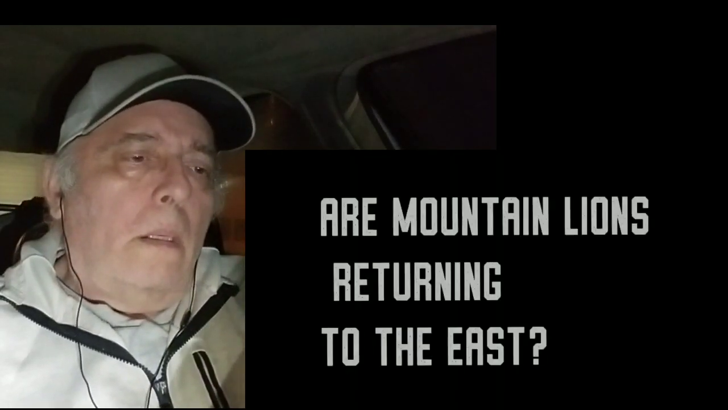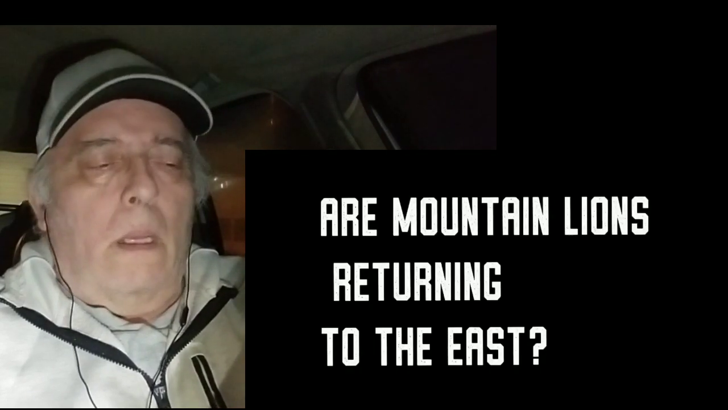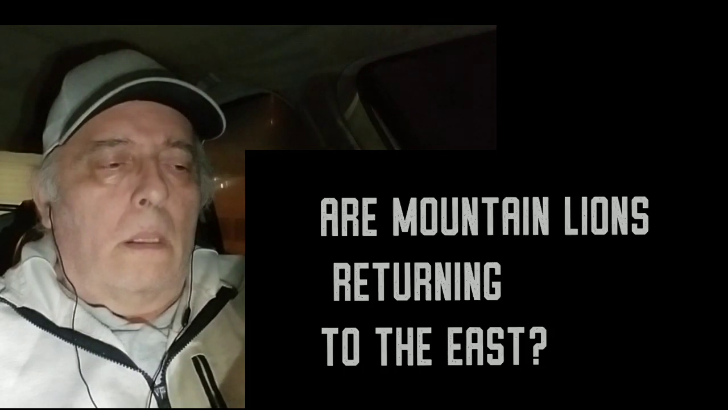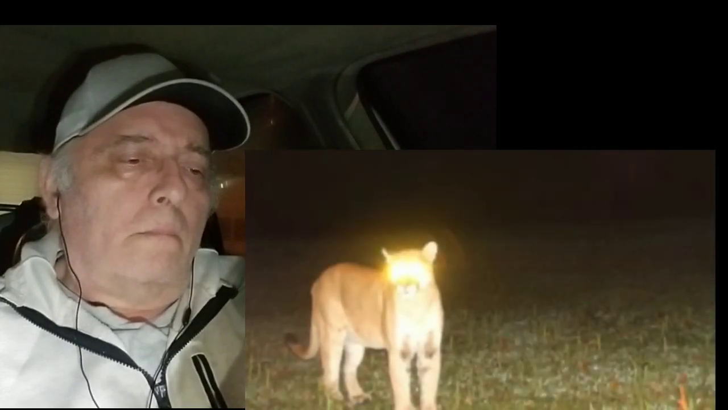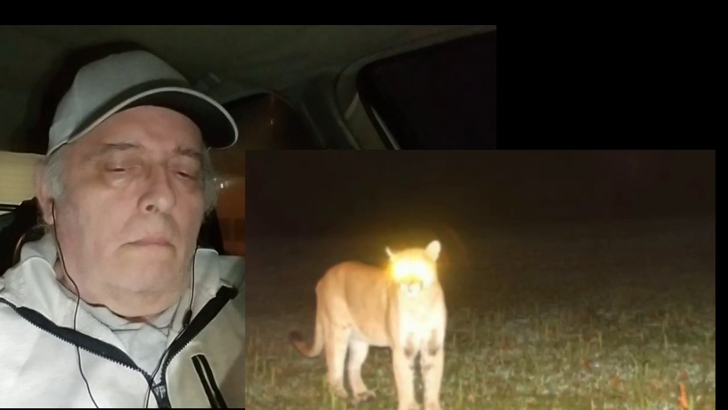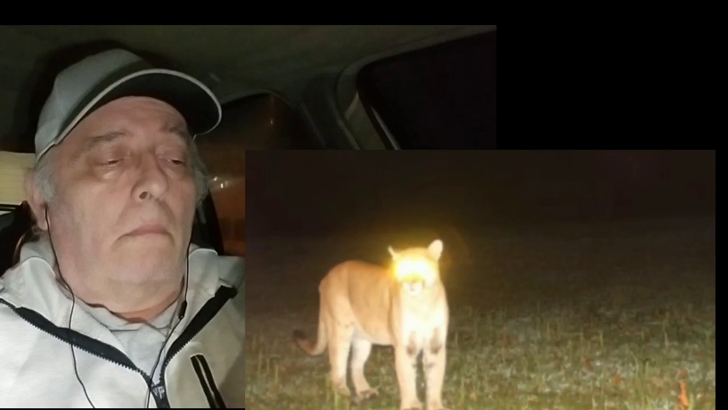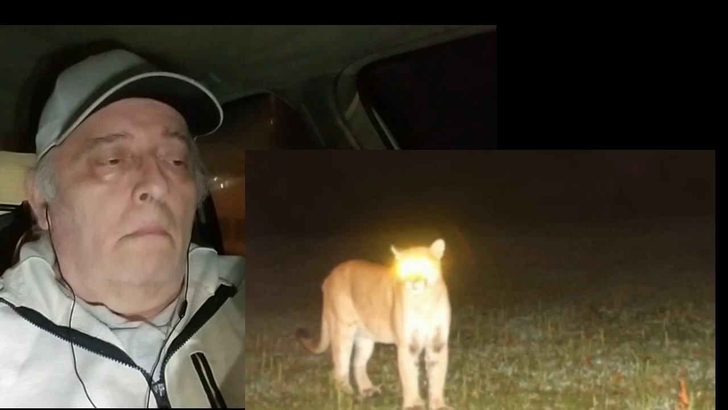This all brings up one very important question. Are mountain lions returning to the east? And by returning, I mean actual breeding populations. While an encounter with one of these things would be extremely scary and life-threatening, it's not something to worry about. Attacks on humans are very rare, and even if they are returning back to the eastern United States after all these years, these creatures tend to stay to themselves and avoid humans altogether.